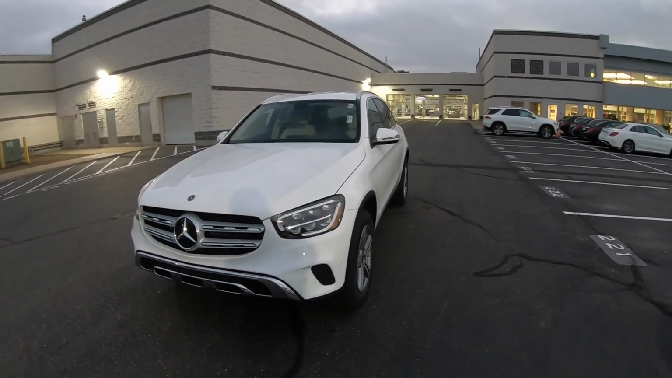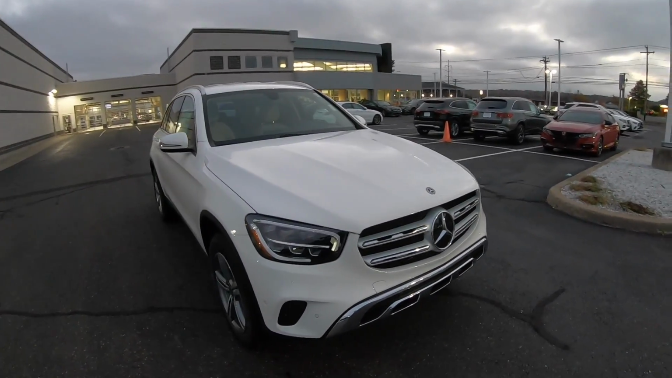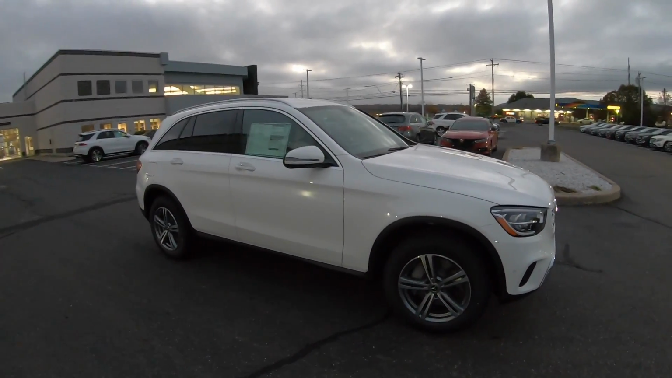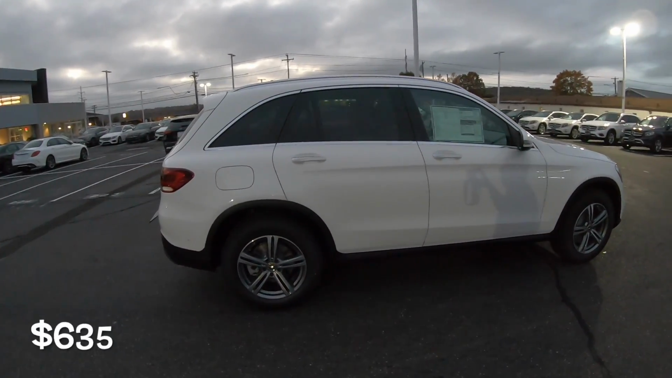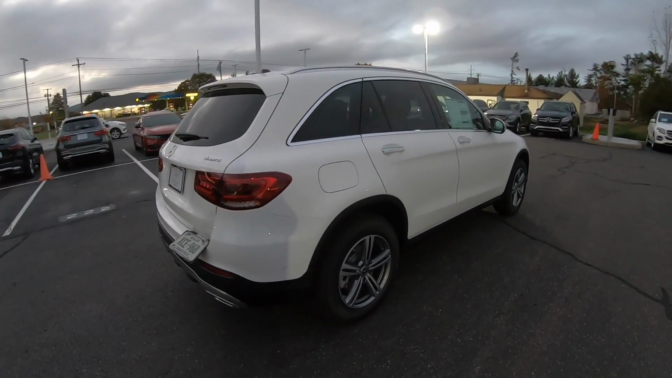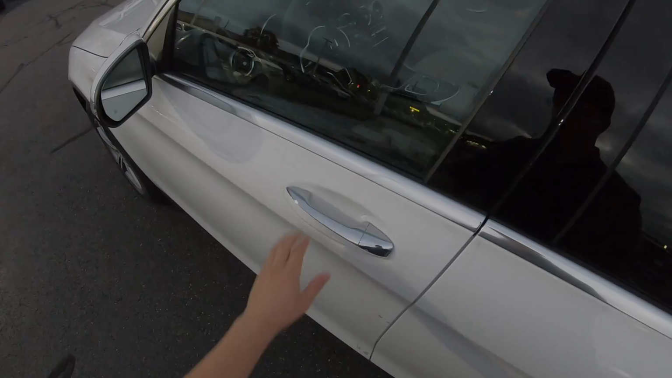In today's video I'm going to be taking this 2021 Mercedes-Benz GLC on a POV test drive. This one doesn't really have that many packages. It only has the ambient lighting package, which is I believe a $650 package. I'm going to be taking this 2021 GLC 300 on a POV test drive and basically tell you exactly what I think about this GLC.